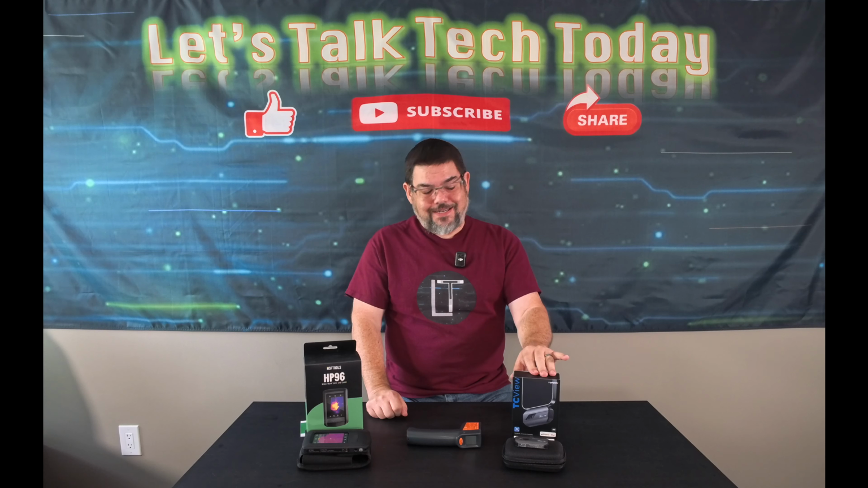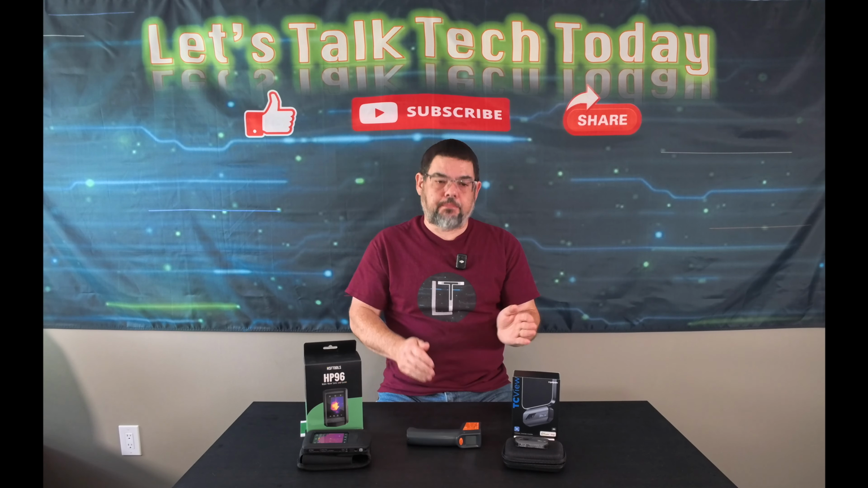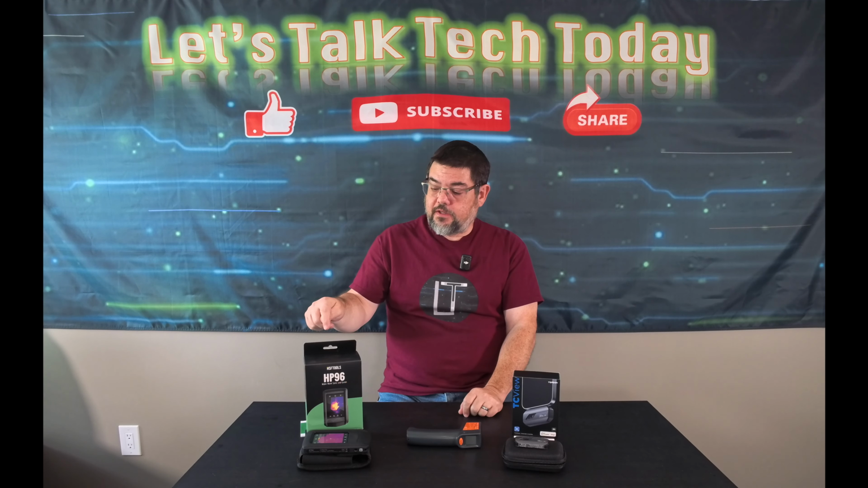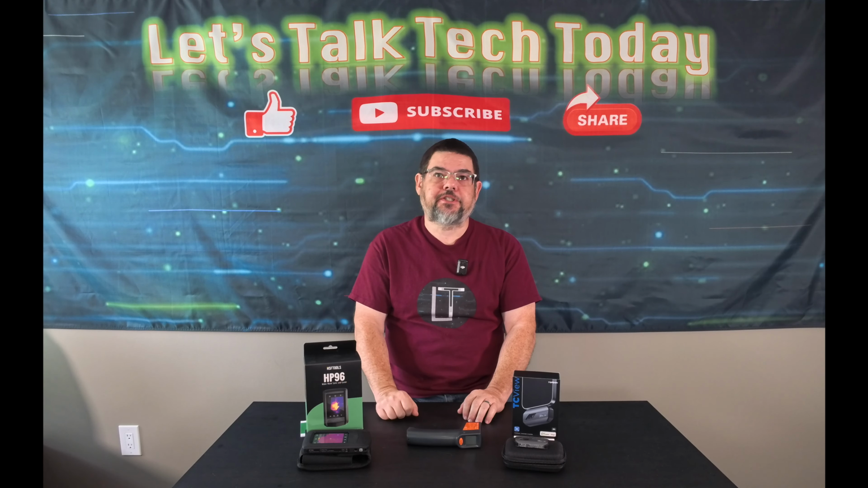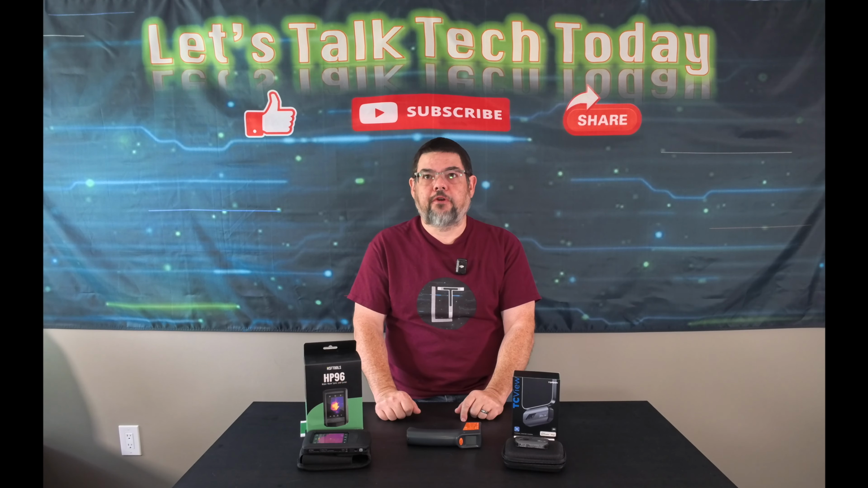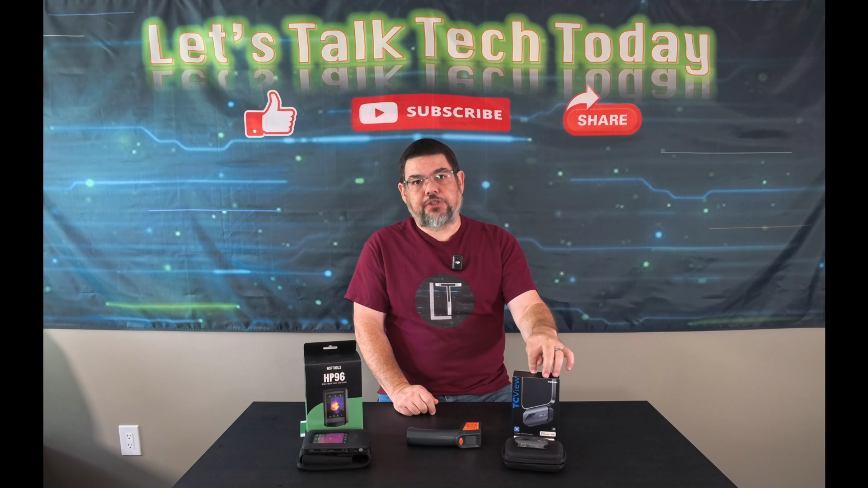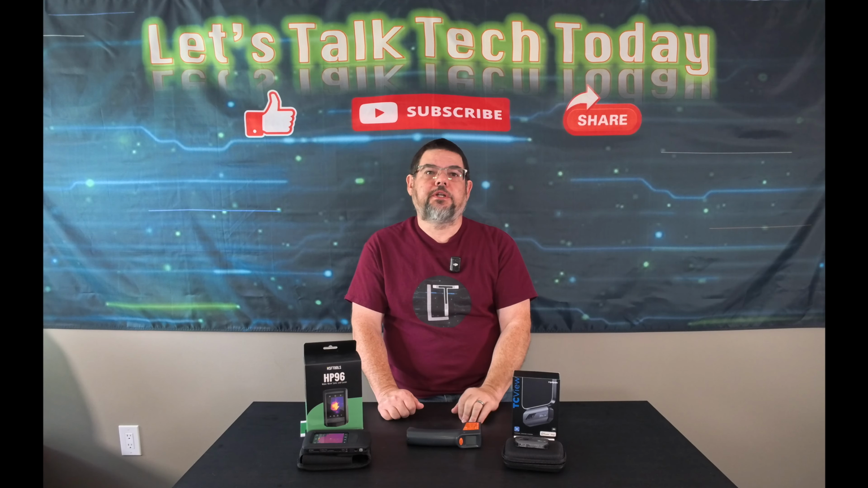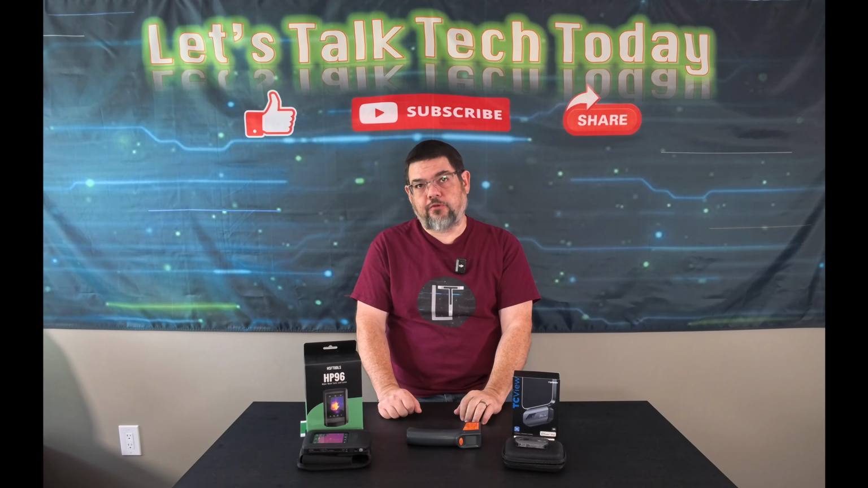Where the TOPDON does win over this one, but to me it's not a major concern, is the temperature range that these can detect. The HSF Tools HP96 has a temperature range of minus 20 Celsius to 350 degrees Celsius, which is minus 4 Fahrenheit to 662. The TOPDON actually has two different ranges that you can select. One is a minus 20 Celsius to 150 degrees Celsius, which is a minus 4 Fahrenheit to 302 degrees Fahrenheit.